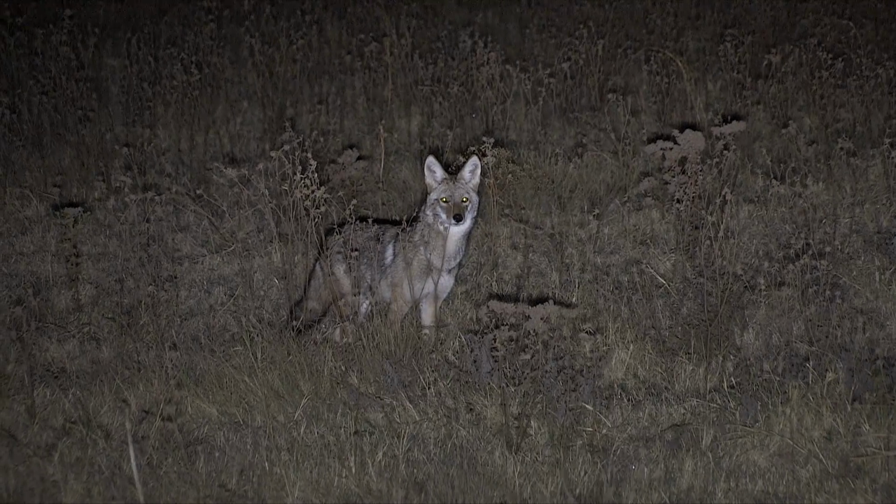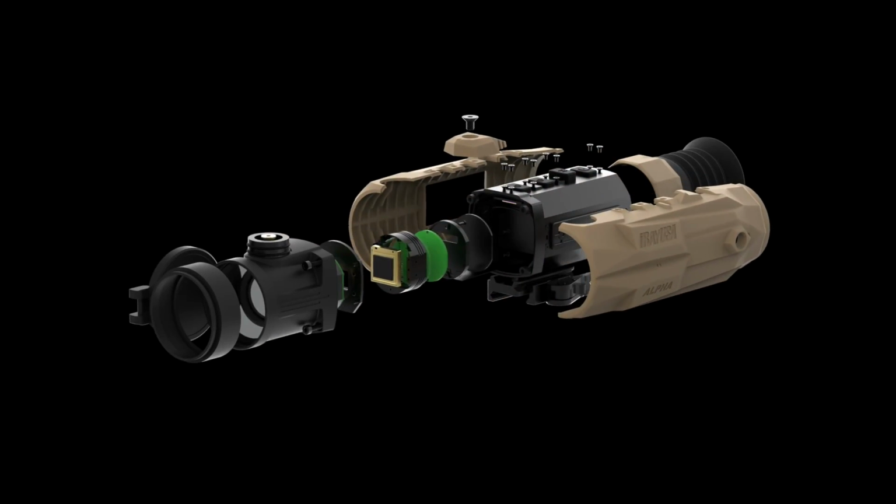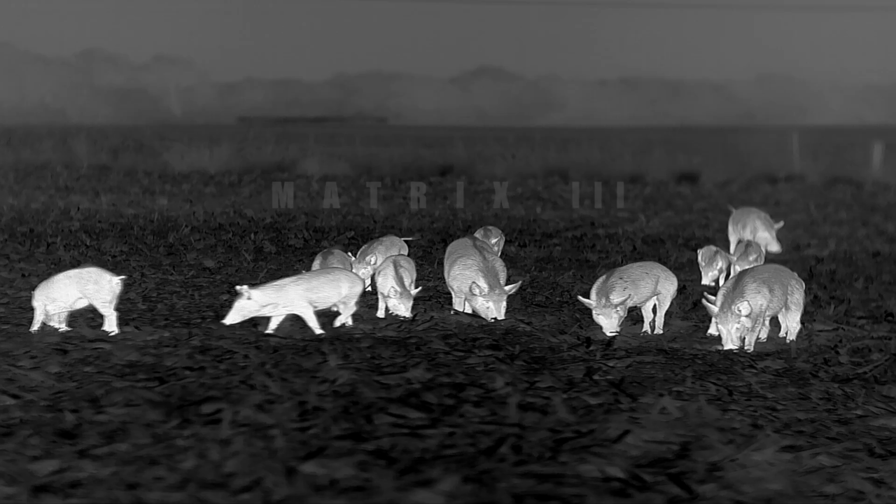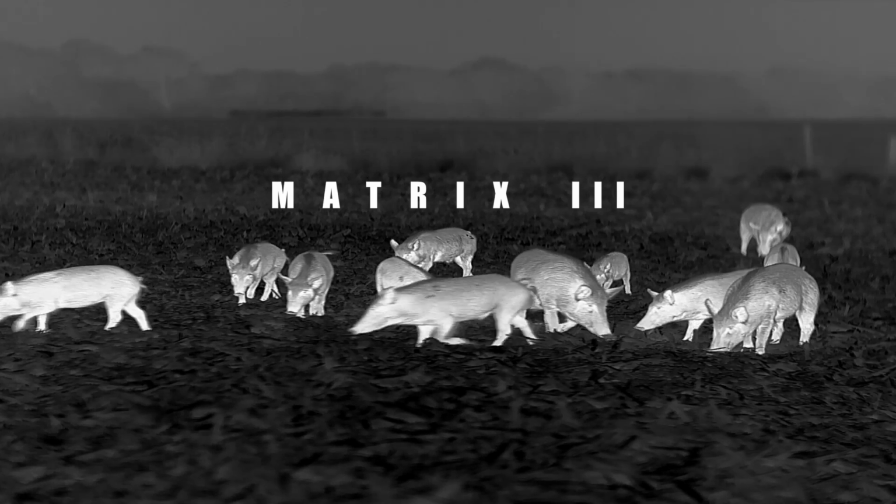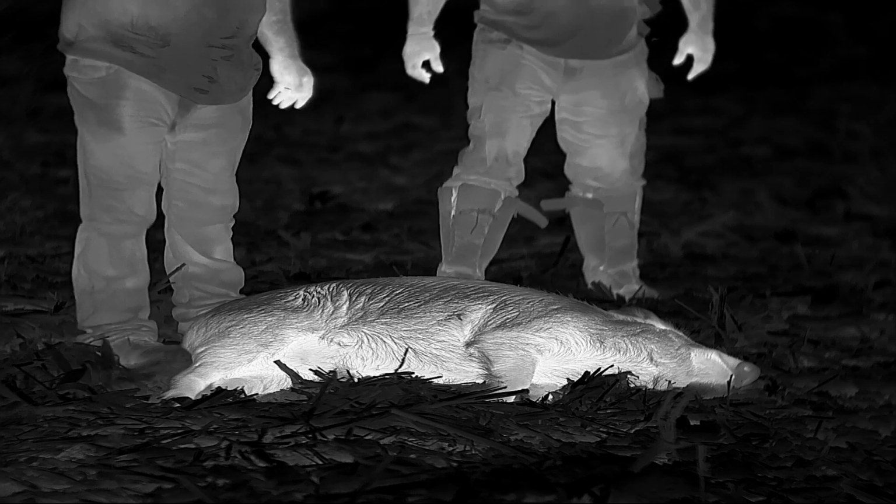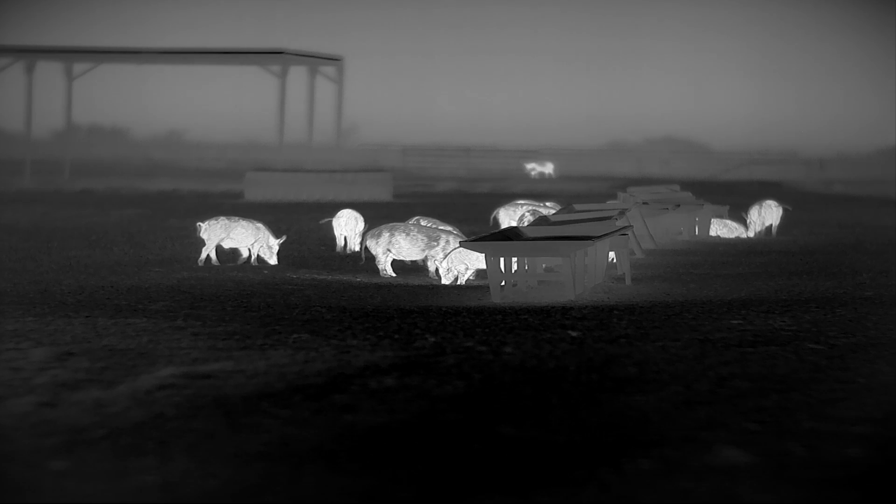The answer to that question is in the image processing. That's where you'll find the secret sauce. Not only does iRay make their own core, they also have the best image processing algorithm ever developed. It's a proprietary image processing algorithm called Matrix 3, and until you've seen it firsthand, you won't fully understand the difference. This is footage shot with a 1280 resolution iRay core using Matrix 3, just to show you how clean the image is.